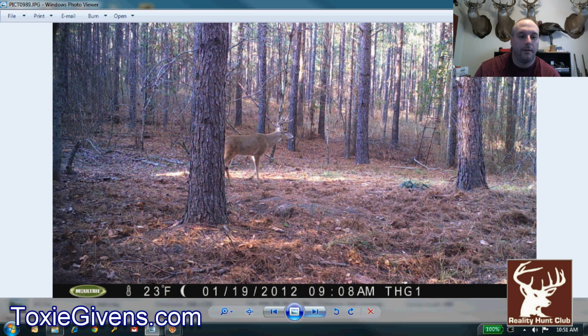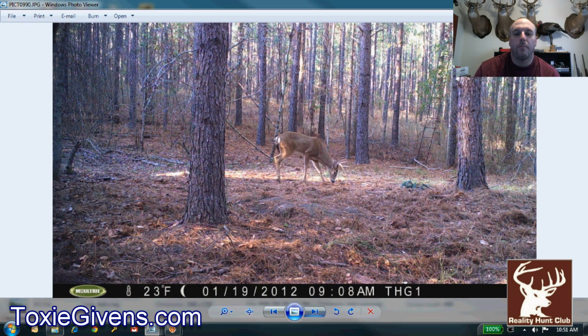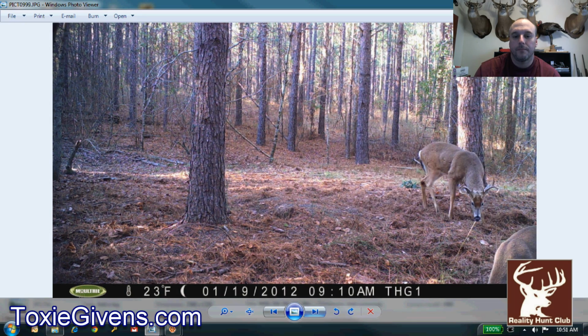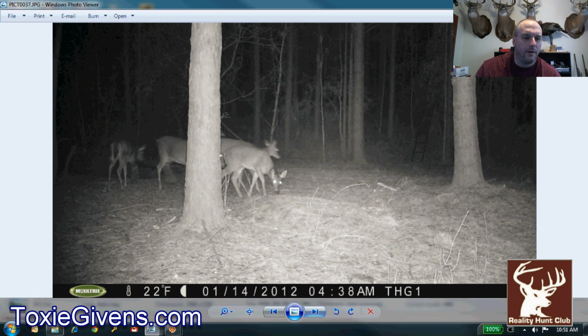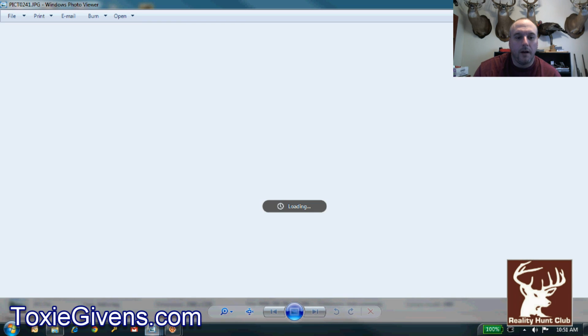Real nice deer. Going to be a nice one next year. Maybe we'll get some supplement feed in front of him. Real excited about him. So going to the next one.